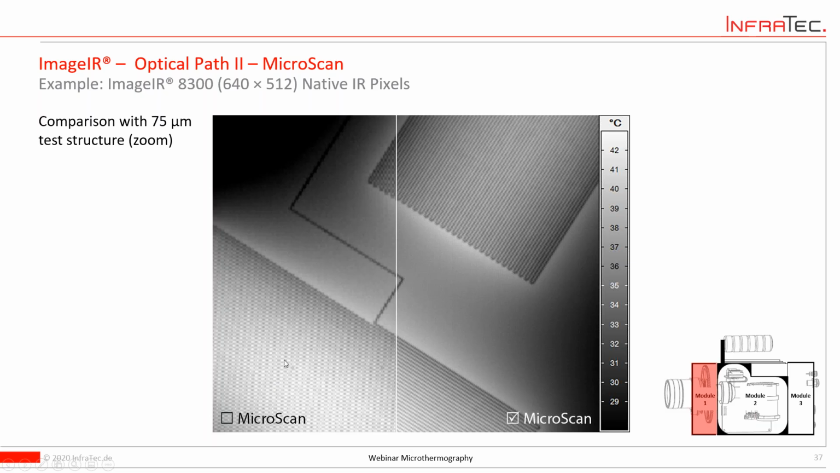So these lines are mixed in the lack of resolution. But if you turn on MicroScan, which is an instant turning on, so you don't need to warm up the camera pretty much. So instantly you press the button and then MicroScan is working. You see that you are able to resolve these elements again.